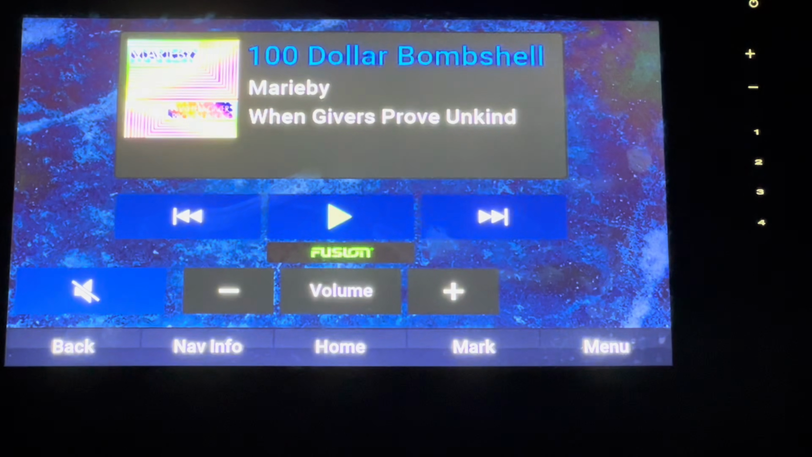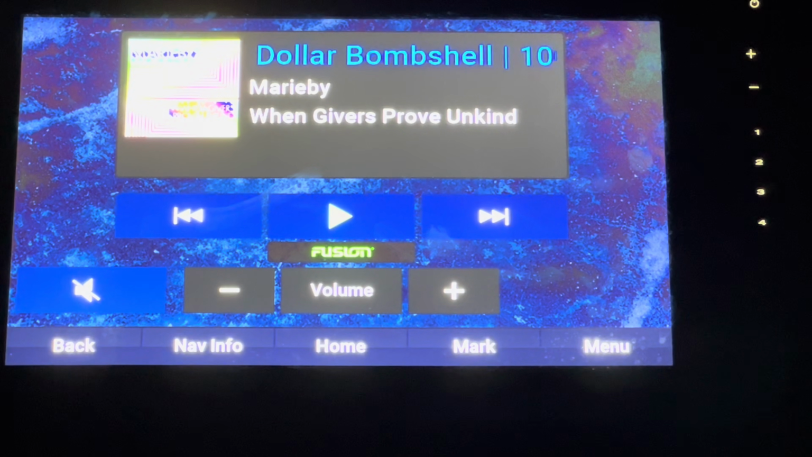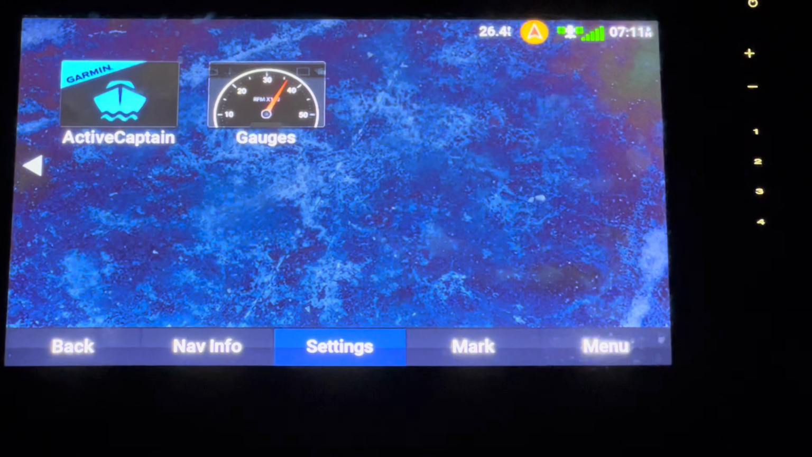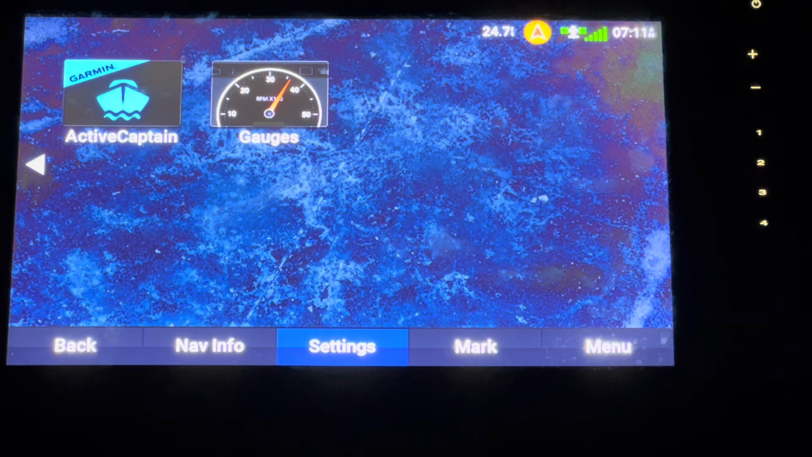Okay, so we have media here. This is if you have a boat with speakers or something on it. I'm never going to use this because obviously my kayak doesn't have speakers on it. So I don't plan to go that in depth with my build. Active Captain is one of my favorite features on this fish finder. Active Captain isn't even a fish finder feature at all.